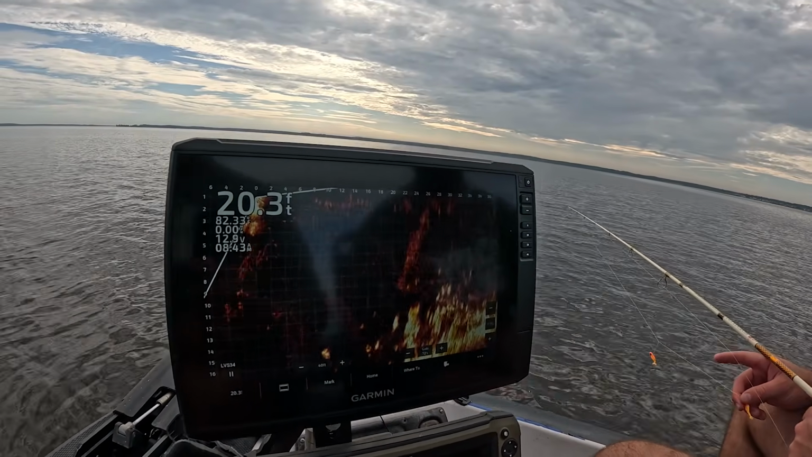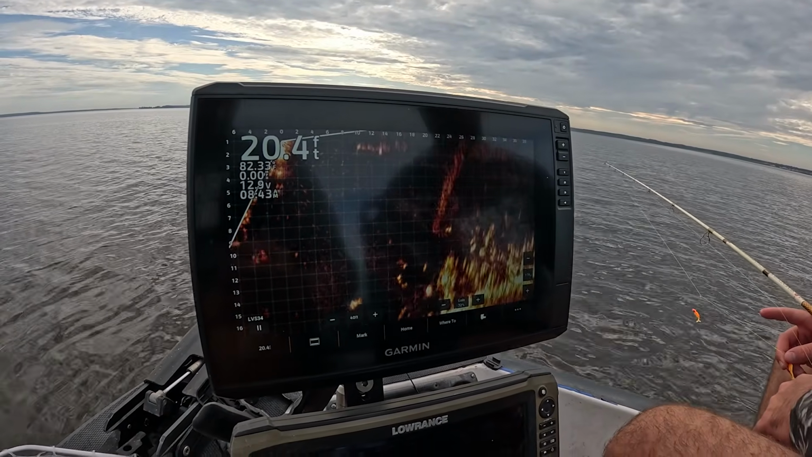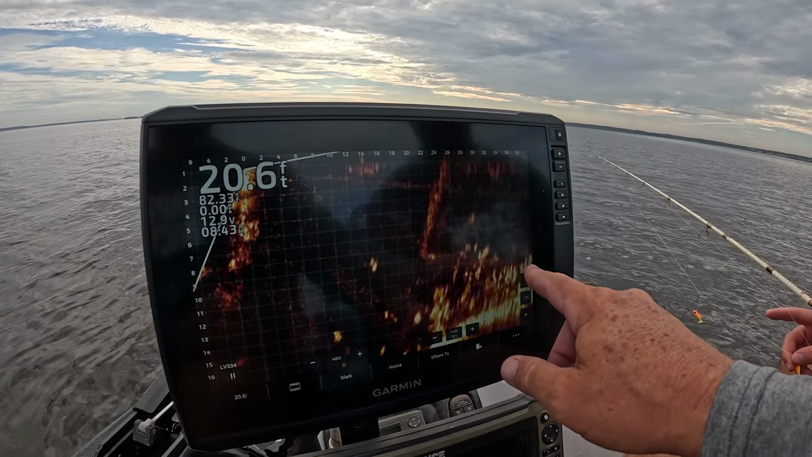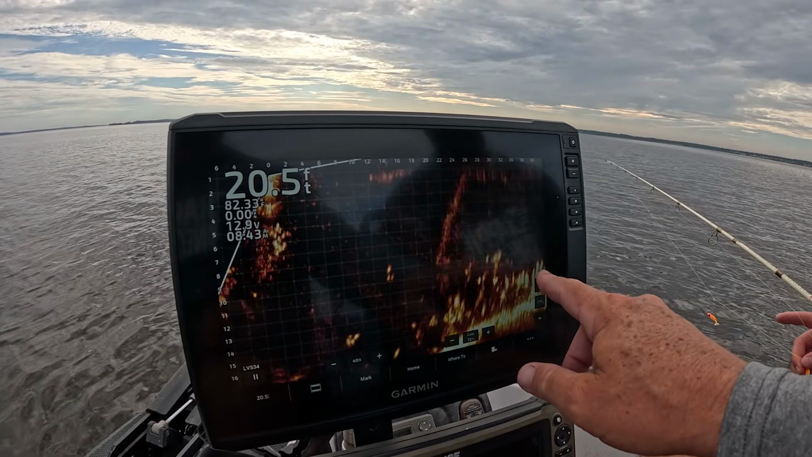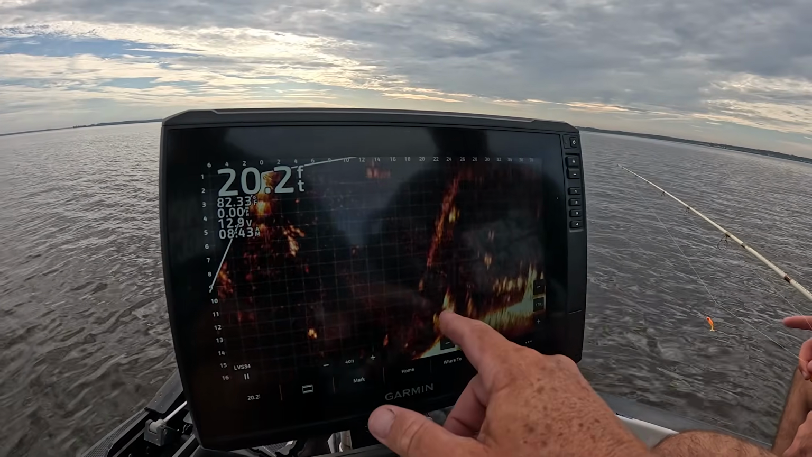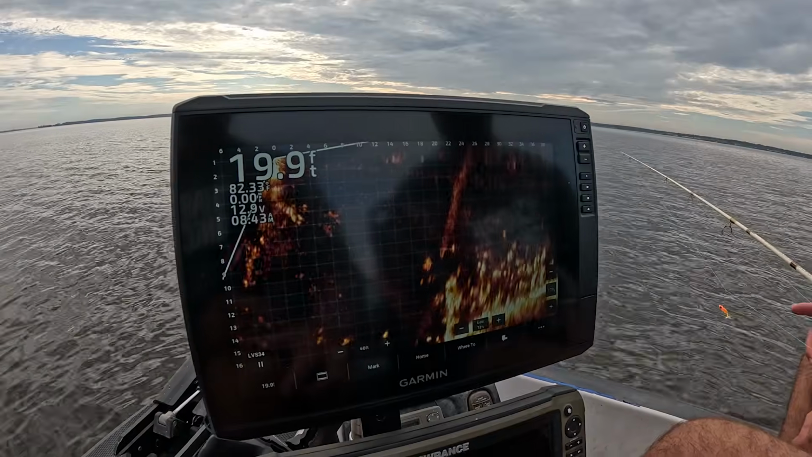Let's see, I got the brush pile right there. It's just crappie up here on the top of it. It's some crappie on top of it, and I see some catfish in it. What I really like to see is that corner. I can see those solid images of fish, maybe a couple right there. The only bad thing about this spot is it's pretty brushy.